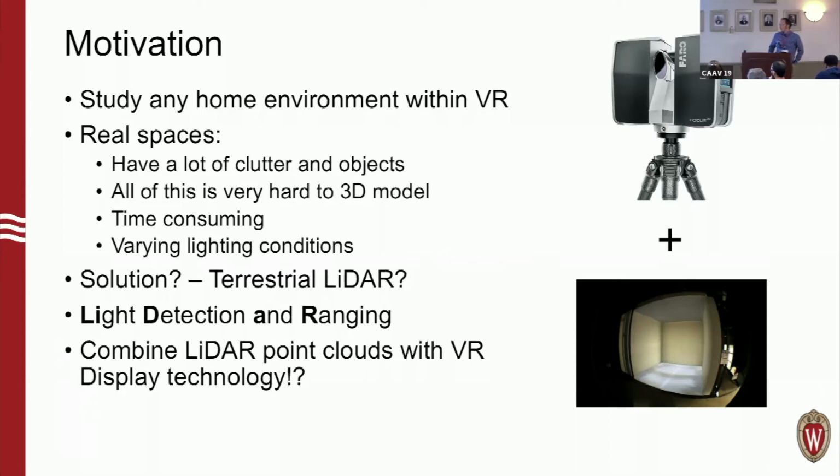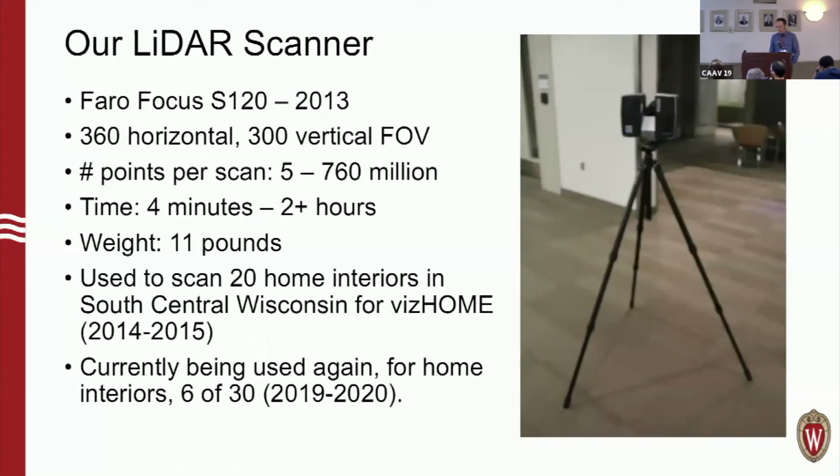So why would you want to use LiDAR instead of trying to model someone's home? Well, it's pretty obvious. That's incredibly difficult to do. There are so many different objects in a home. In reality, there's a lot of clutter, a lot of things that you couldn't just have an artist 3D model. It would take months and months of time. And I think it's probably the reason most everyone here uses LiDAR is for applications like this. So essentially this kicked us off, and as a part of the grant, we purchased a Faro Focus S120 LiDAR scanner. This was back in 2013.